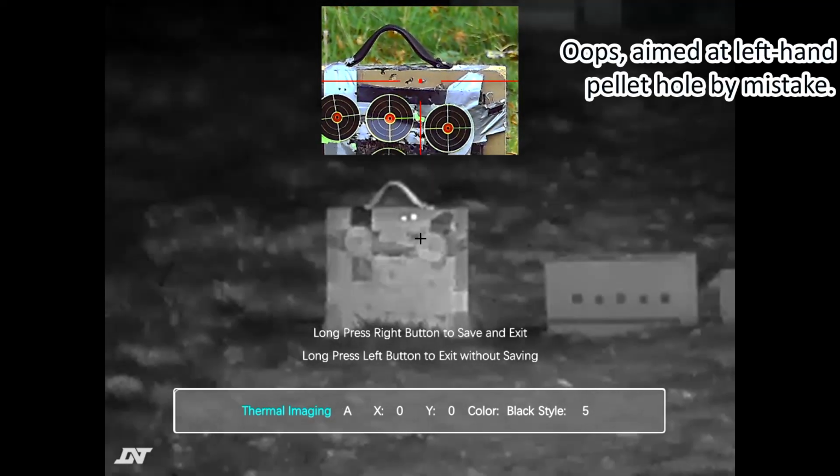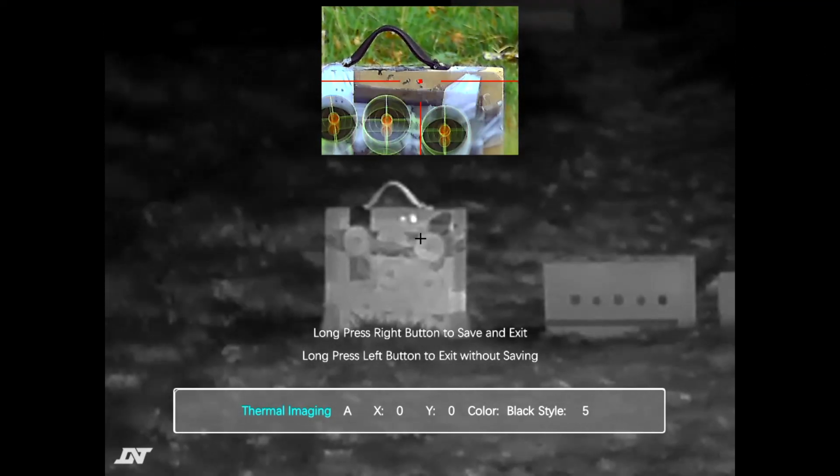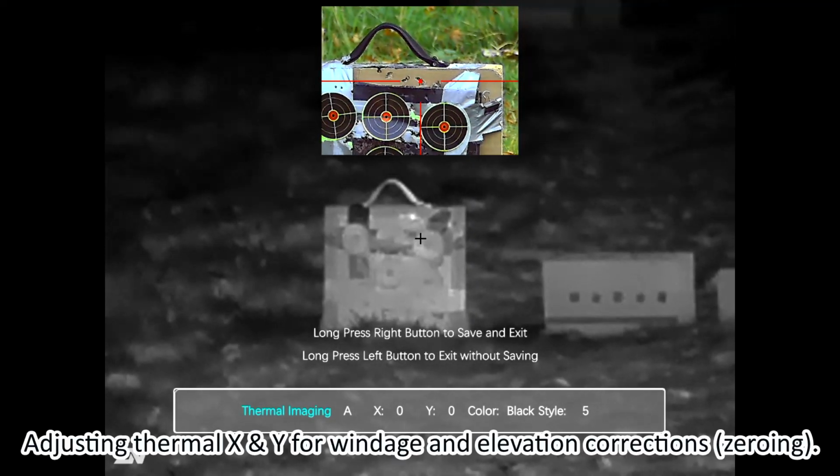That was that one. Right, there we go. Okay, so power button. There, that's spot on. Okay, so going to the right.